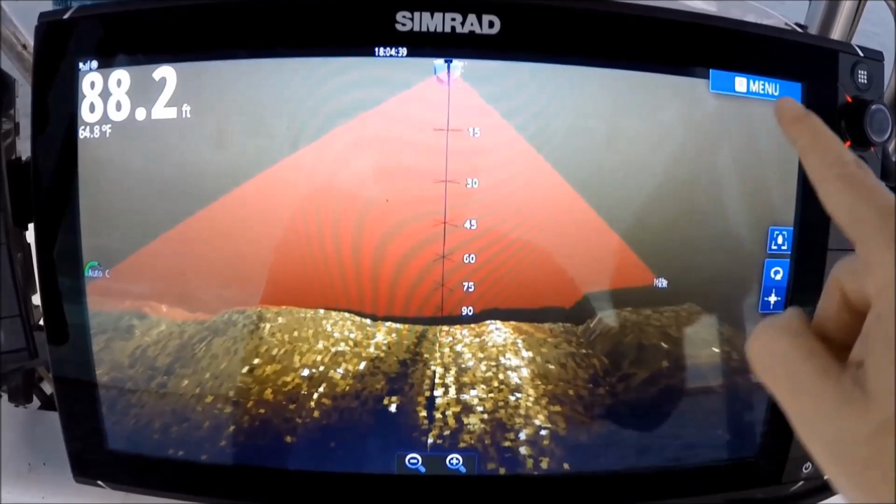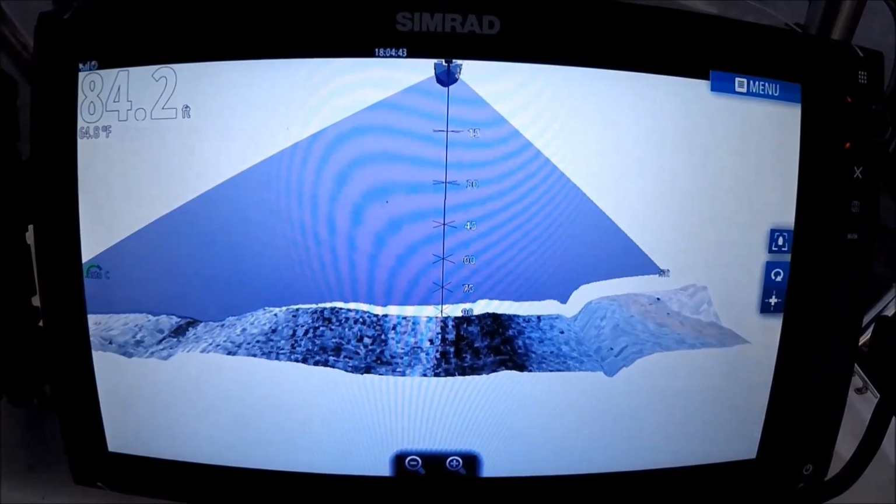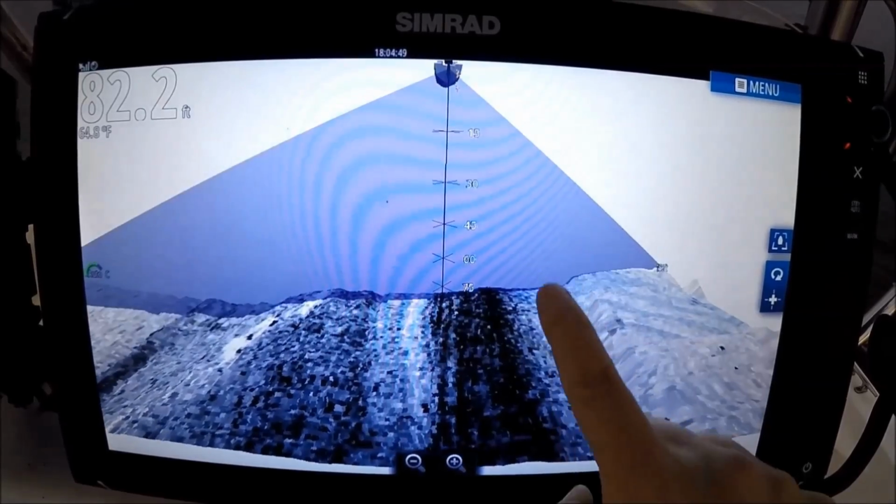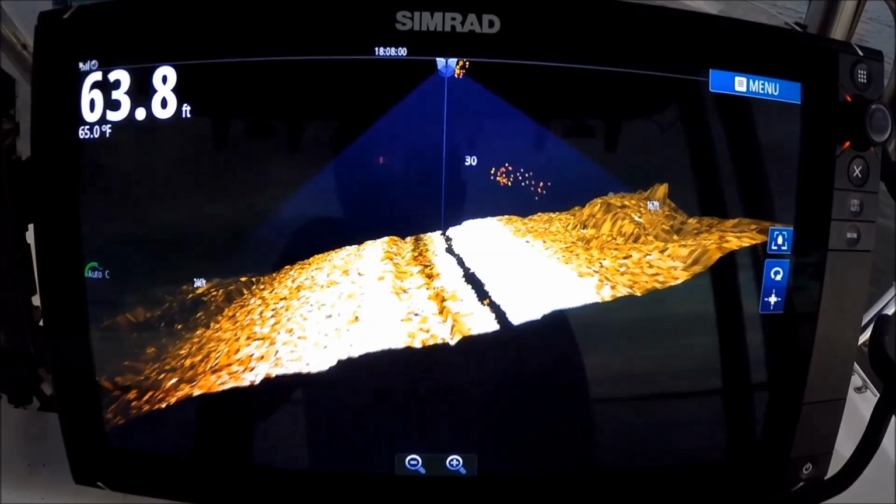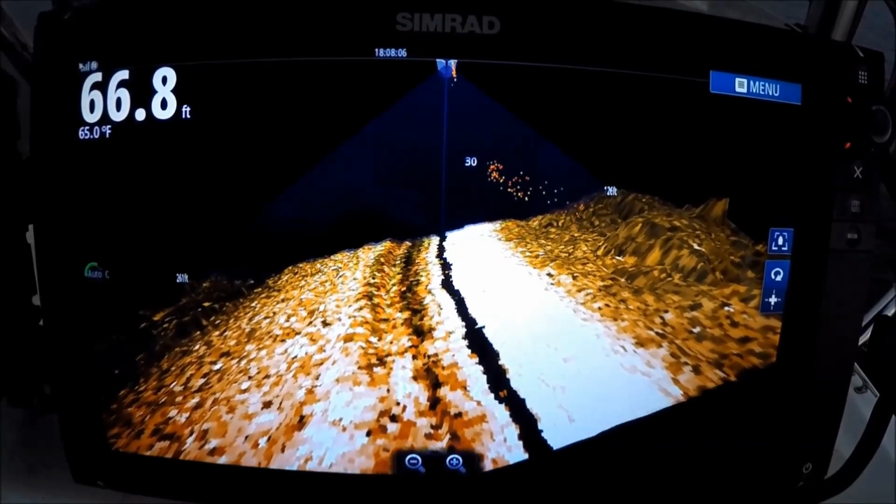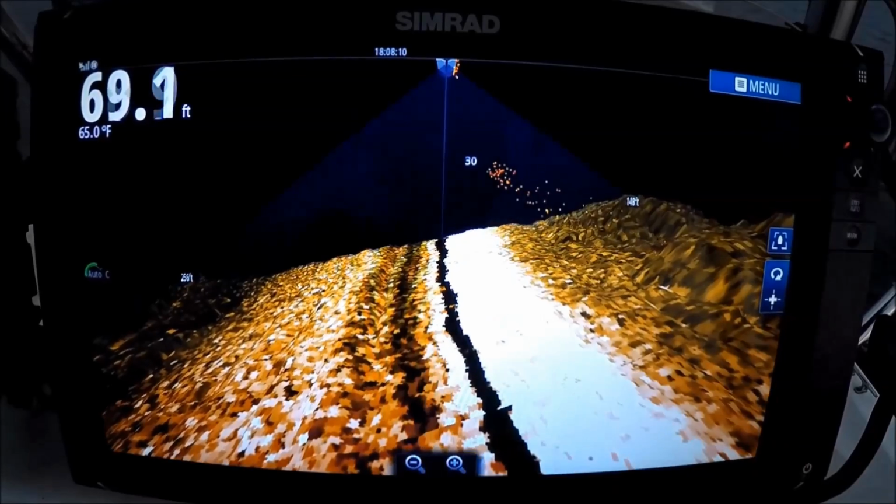You can see the fan a lot nicer though. There's your black and white. This school of bait, it's kind of a neat palette. It's, again, at 30 feet. The only bait I've ever seen so far has been at that 30 feet level.